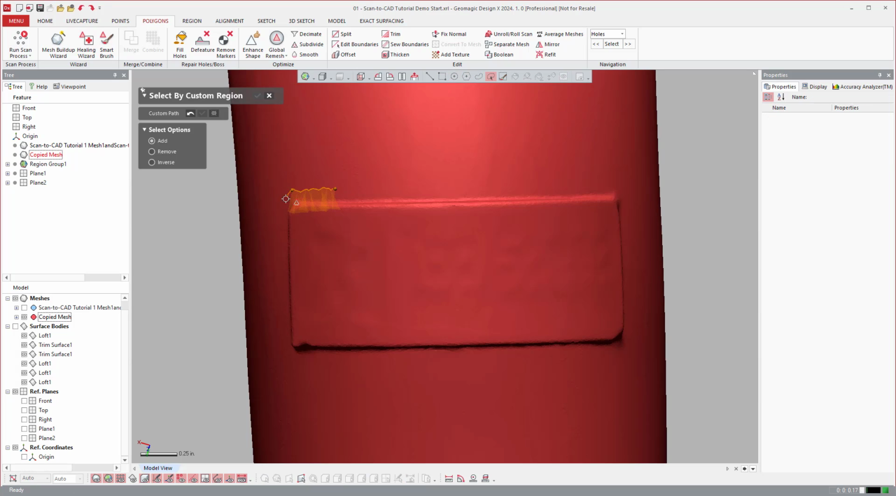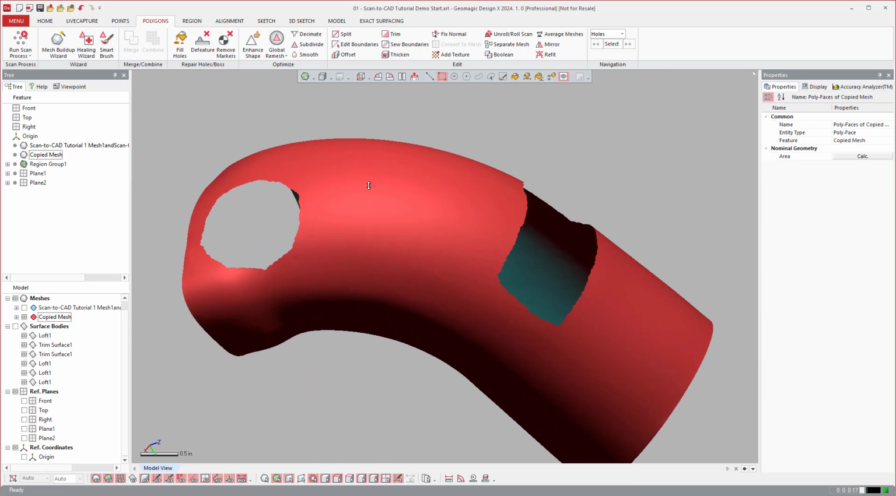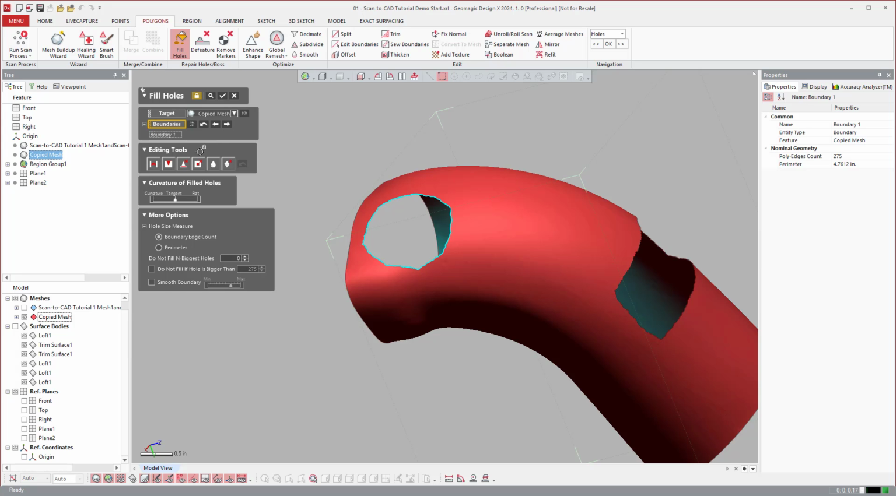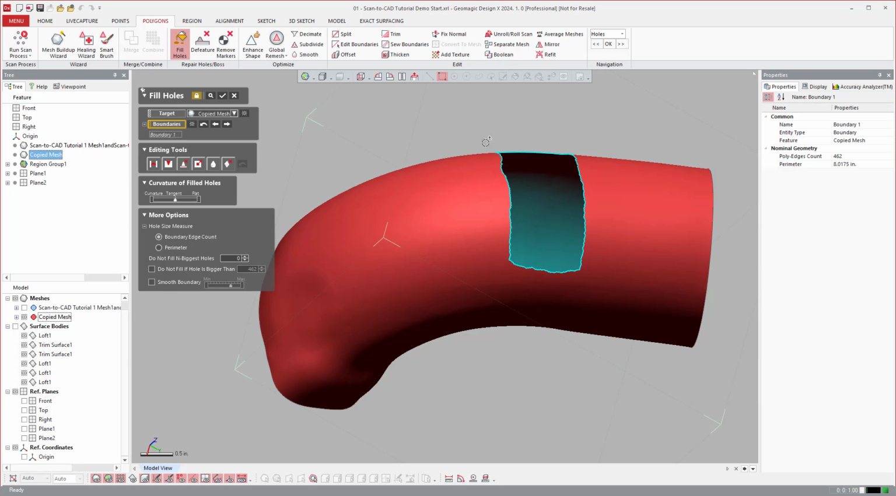I like that because it's going to select everything within the boundary that you create. Say everything inside of here, go ahead and select. So there we go. And then we can come over to fill holes. And it's going to say, yeah, there's some issues with this mesh. And we'll try tangent first. Looks good to me. And then same thing with this, we'll try tangent.